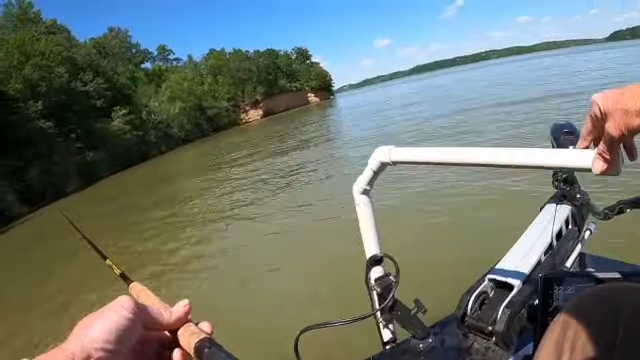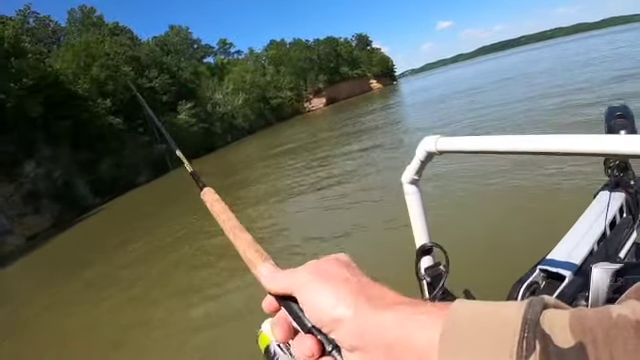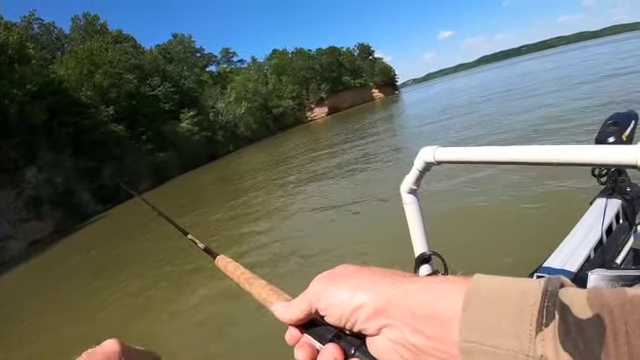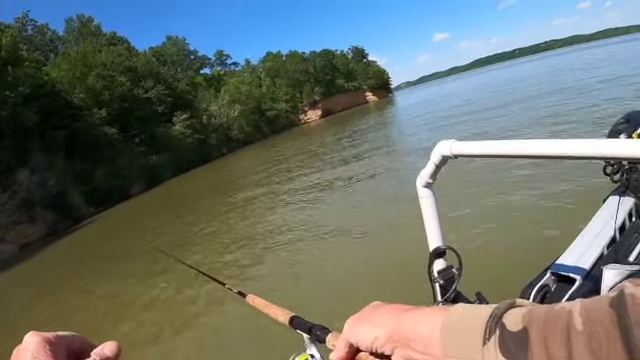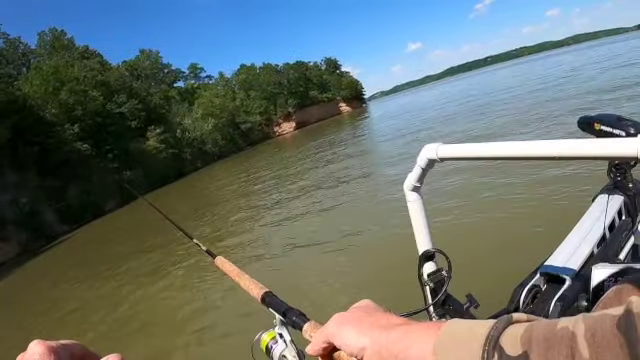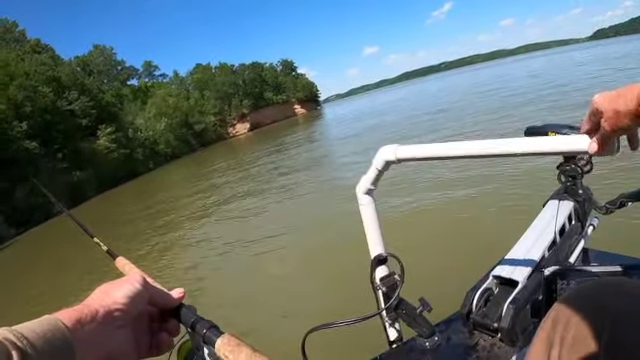But the spot lock is the key. You want to get your nose pointed into the wind, and as long as the wind's coming at you, I don't like a lot of wind, but enough to keep the boat straight. You keep that boat straight coming at you, and that spot lock will keep it on the spot, and all you got to worry about is fishing.